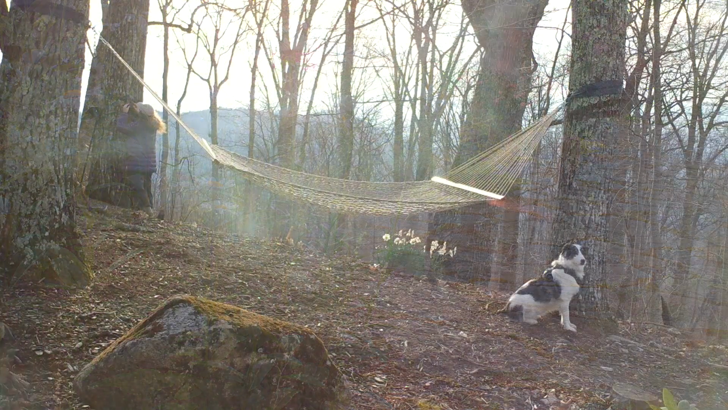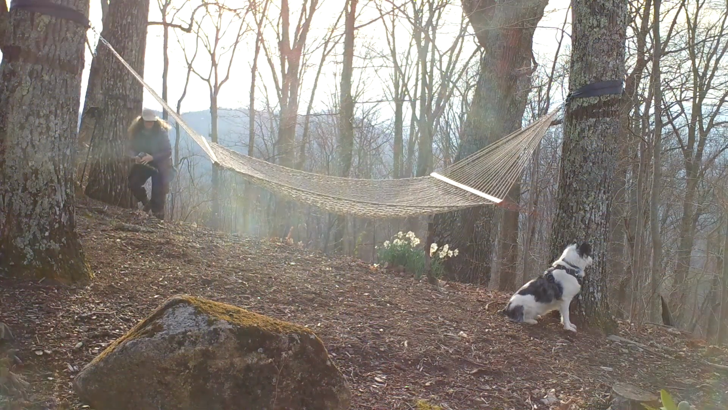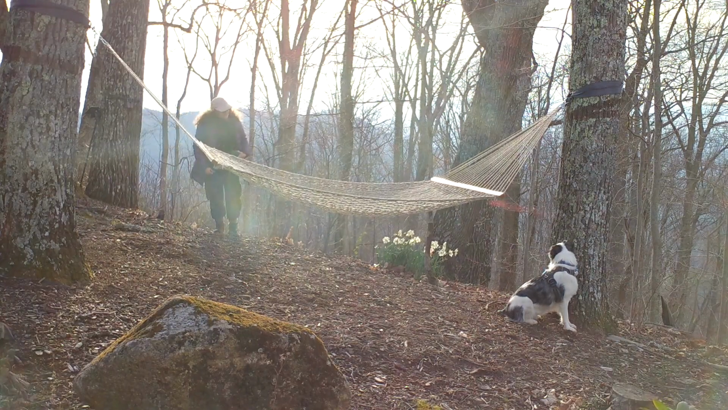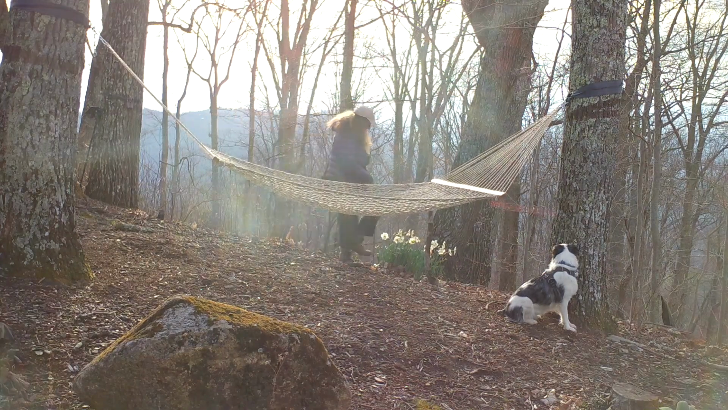And of course, there's the hammock. That spot isn't a garden so much as a fun house. I knew to train one of my cameras on that spot after discovering a huge hole in our old hammock. We knew who the culprits were right away.